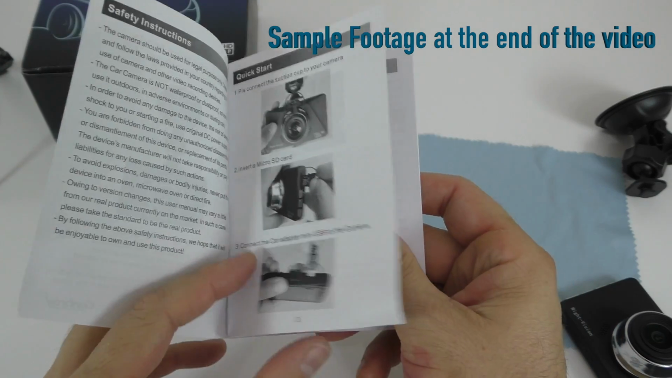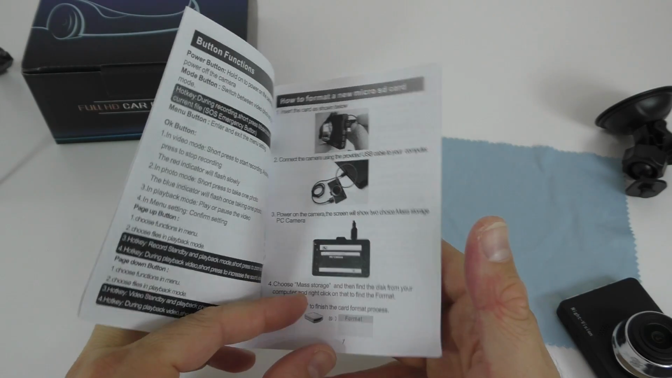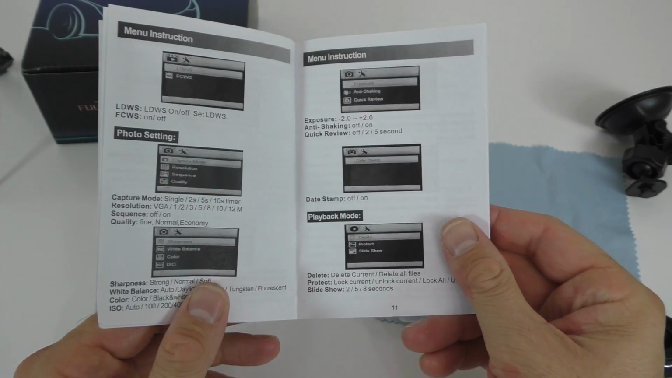The user manual has a whole bunch of pictures and it will show you how to use the camera. It will show you what comes with the camera and basically everything you need to know about the camera.